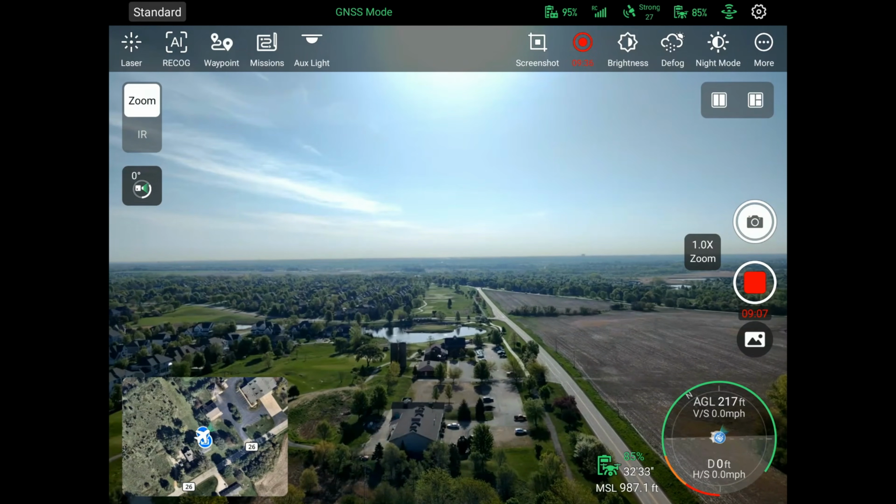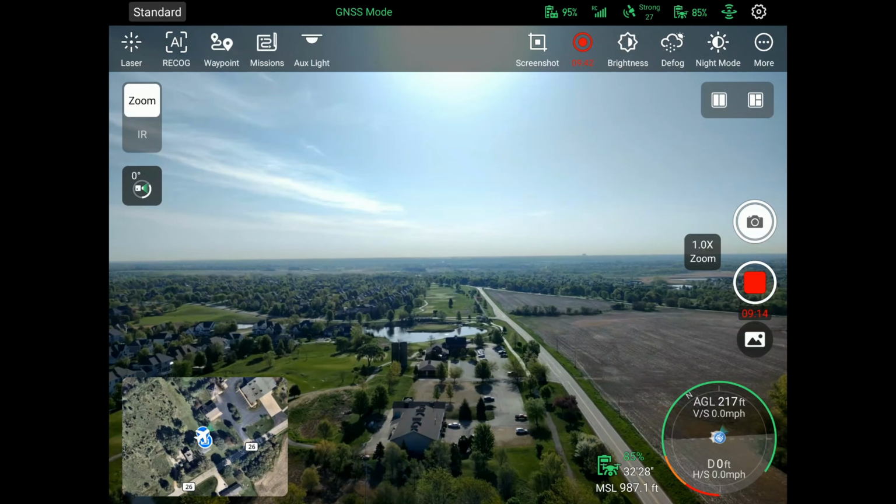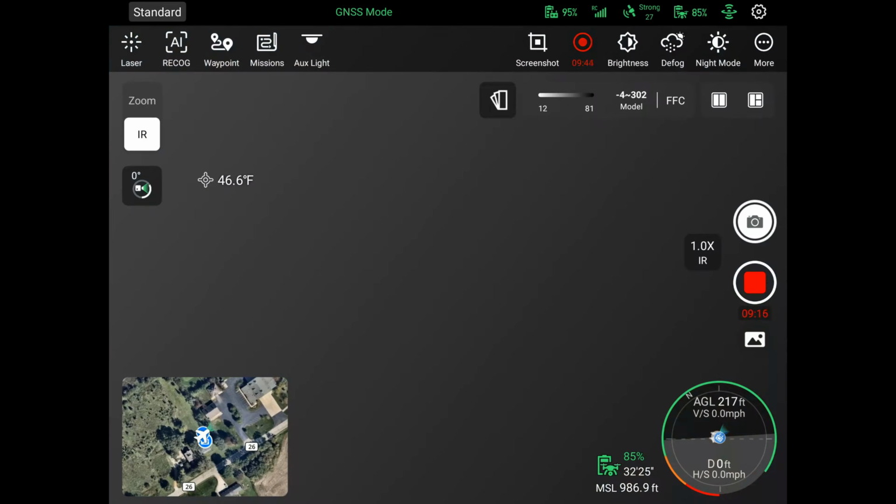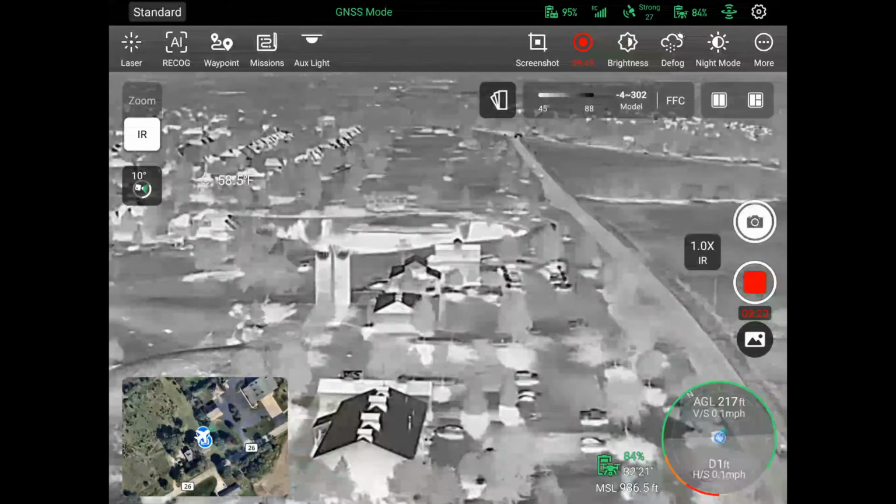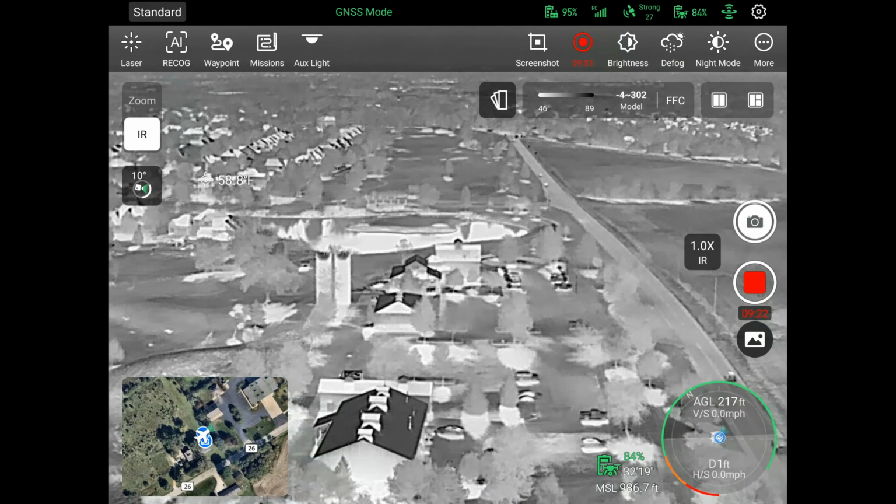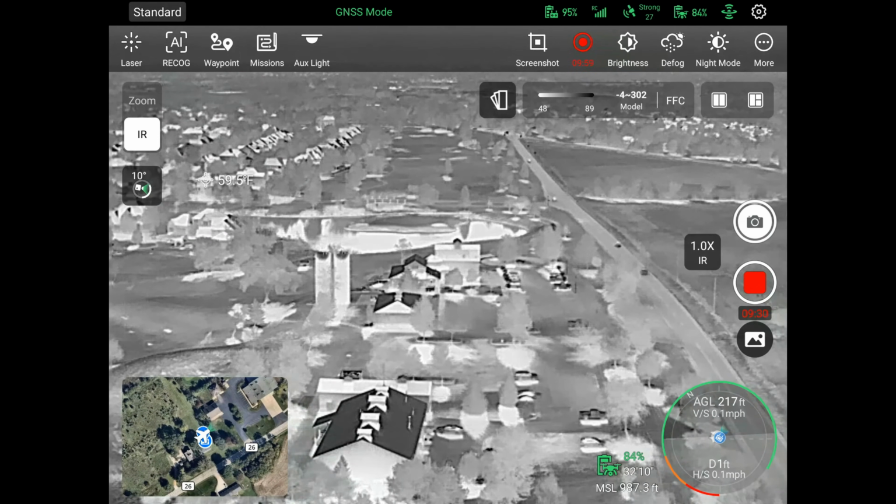Let's see. Flipping from zoom to your thermal is really simple. It's up in the left-hand corner. You're gonna hit IR, and that is gonna flip things over. So right now we're in black hot, I think. Hold on, sorry. And it's really easy to change it.